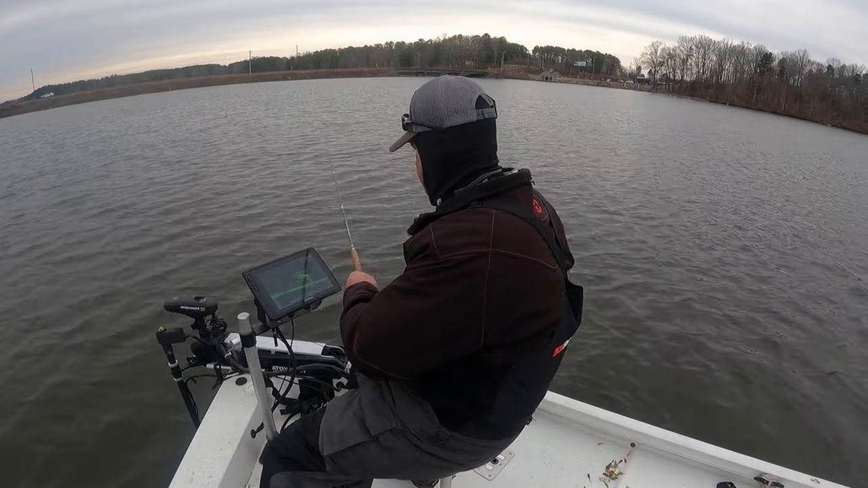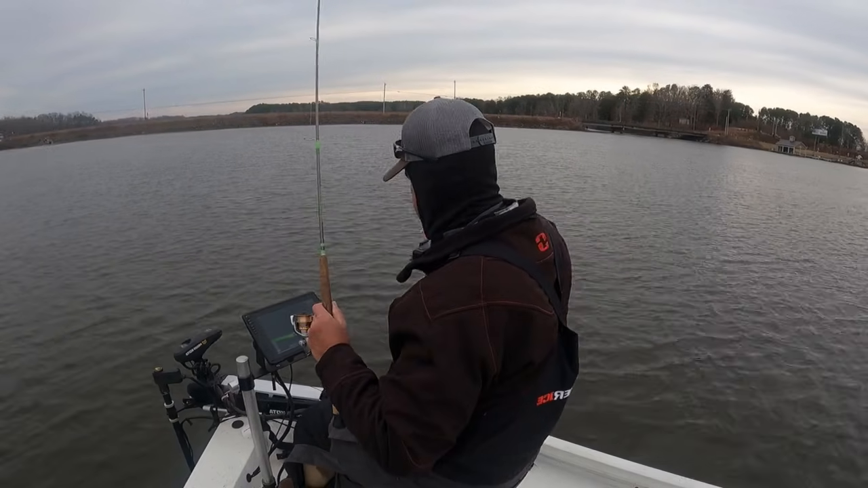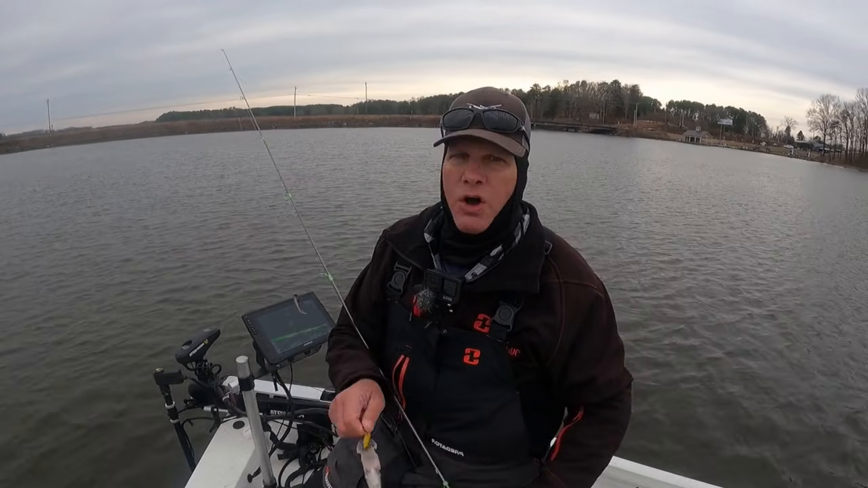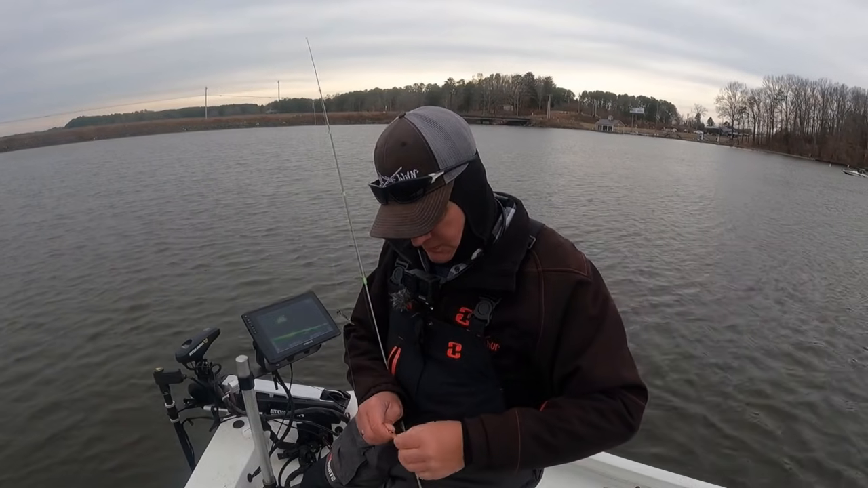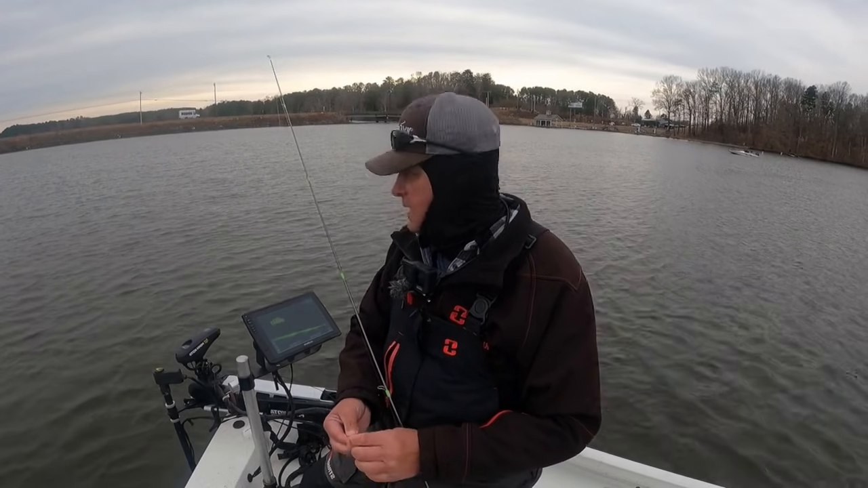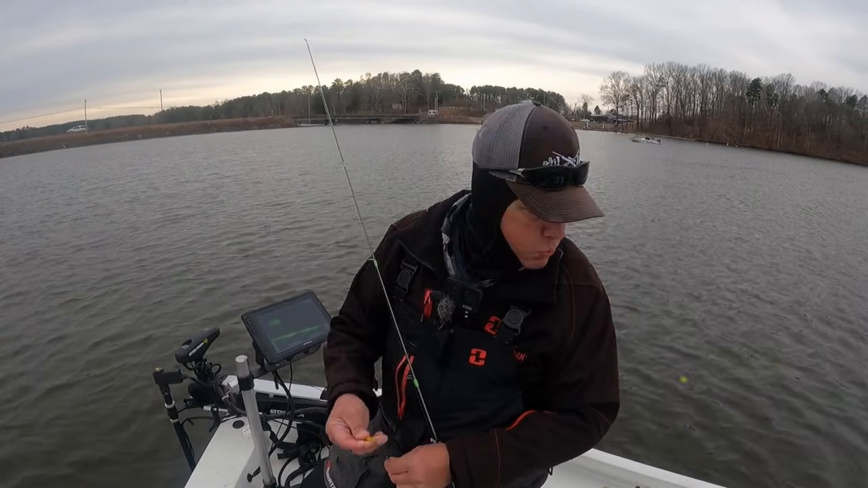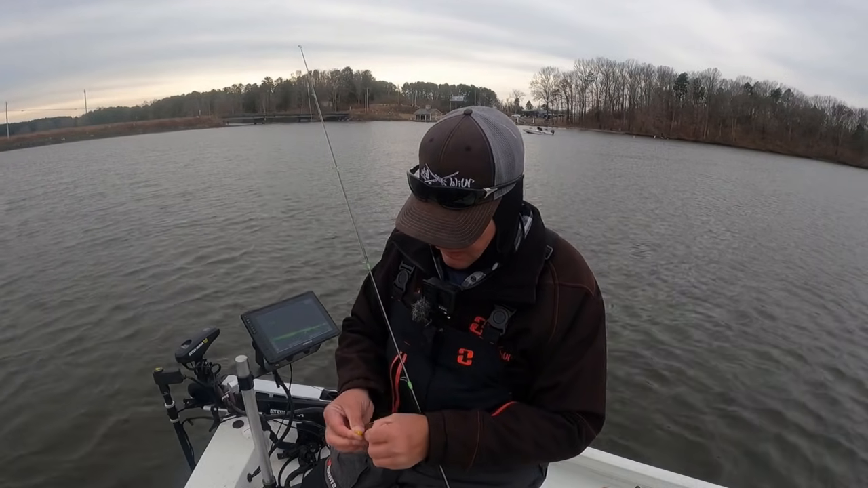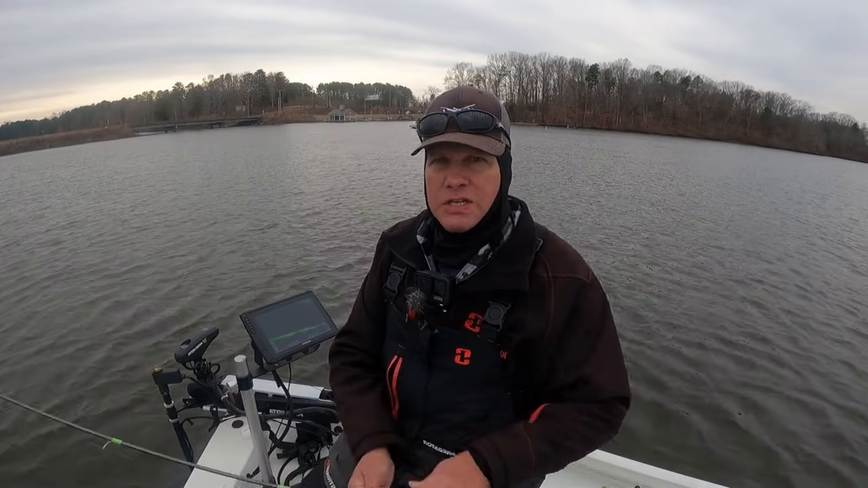I just caught this fish. Just caught this fish out of open water. These fish are just schooled out in open water. So that's kind of what I'm doing at the present time. These fish are just no rhyme or reason. They're out here all by themselves in open water. So let's go back and see if we catch another.